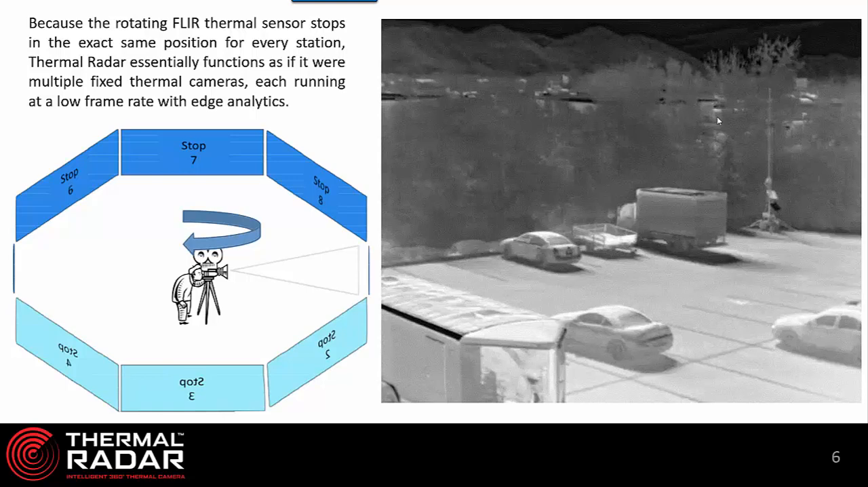So when the camera rotates to station number 1, then goes to number 2, then 3, then 4, then 5, etc., the camera is actually coming to a complete stop, and we're stopping the camera or the sensor for a millisecond to take a good, crisp, clear image of that field of view. So the thermal sensor is continuously spinning and taking images of every stop.